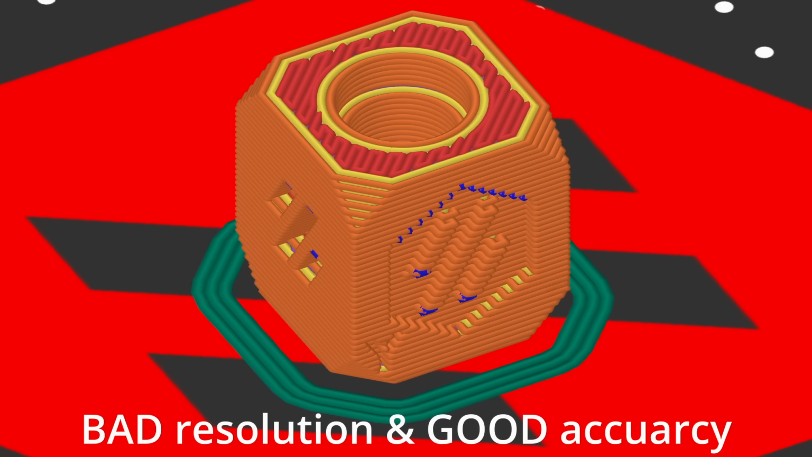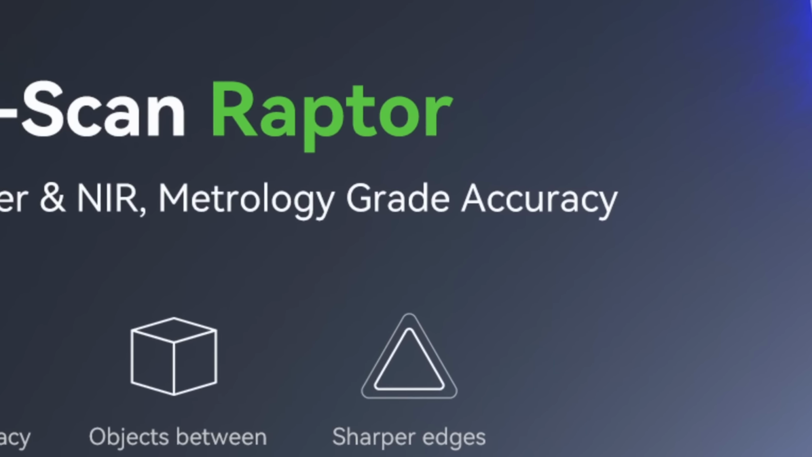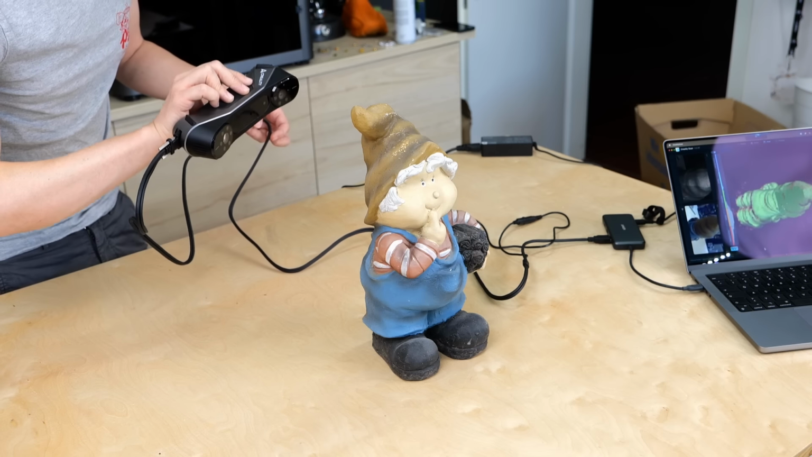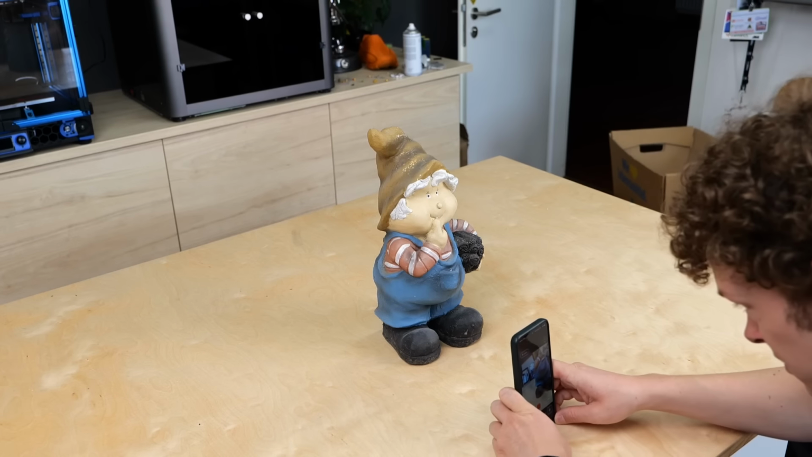The Creality Raptor is advertised as having metrology-grade accuracy. Even though that doesn't say a lot and is PR talk, there is something to this. The big advantage of even consumer-grade 3D scanners over, for example, photogrammetry that you can do with your phone is that they scan to size.